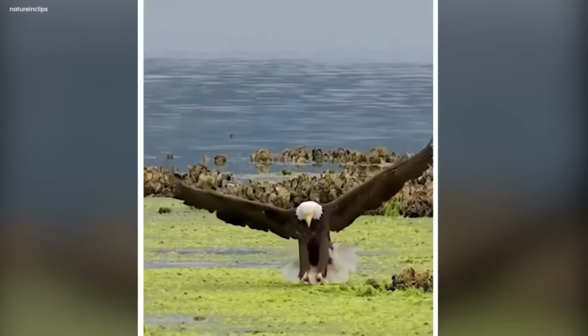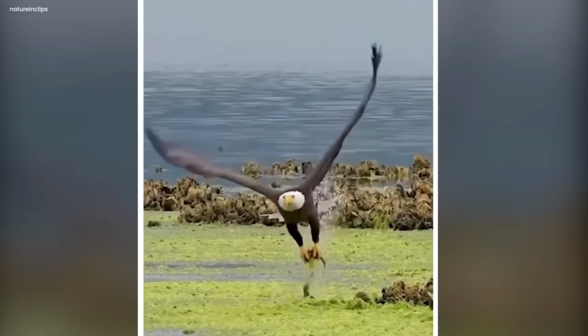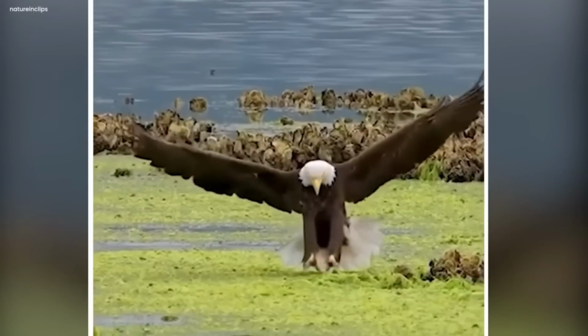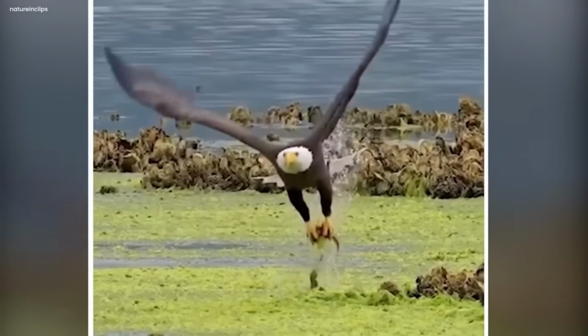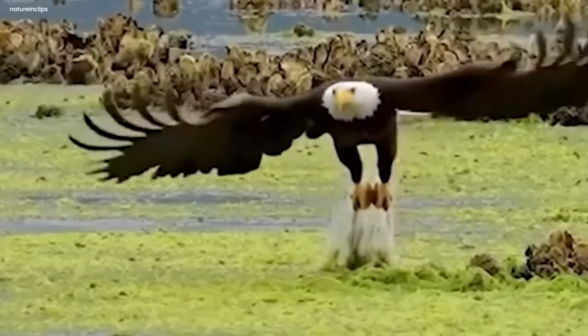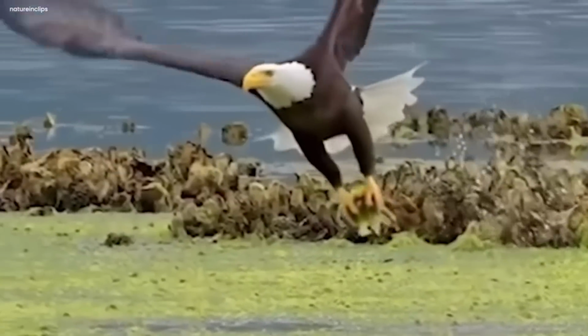The eagle's smooth attack was like a perfect dance of survival. It showed us the incredible world of nature. This moment when the eagle caught the fish made us appreciate how skilled and mysterious animals can be in the wild. It's a simple but powerful reminder of the wonders of the natural world.